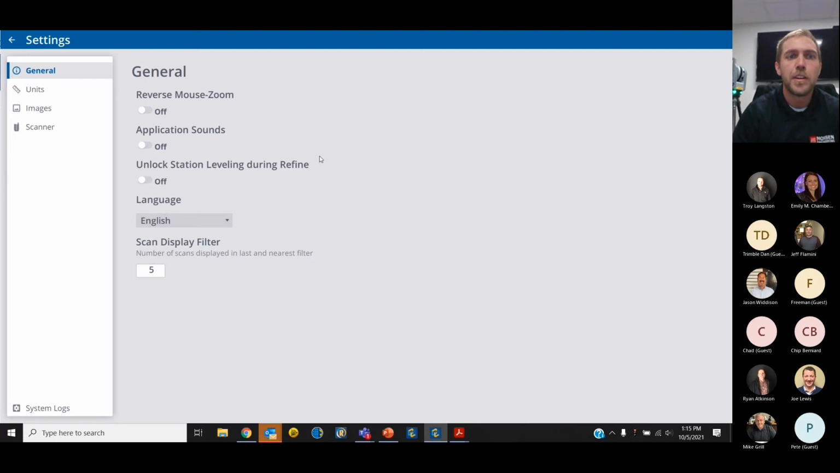This next button here, unlock station leveling during refine, is a pretty powerful tool as well. What this does is it allows you to unlock the leveling of your scans during your registration refinement. It improves the results of your registration for accounting for smaller variations in leveling of your scanner. The only time I would recommend not doing this is on a long, straight, linear survey. So that's when this would cause issues. But if you're looking for more finite details and you're in a smaller space, this is a pretty powerful tool as well.